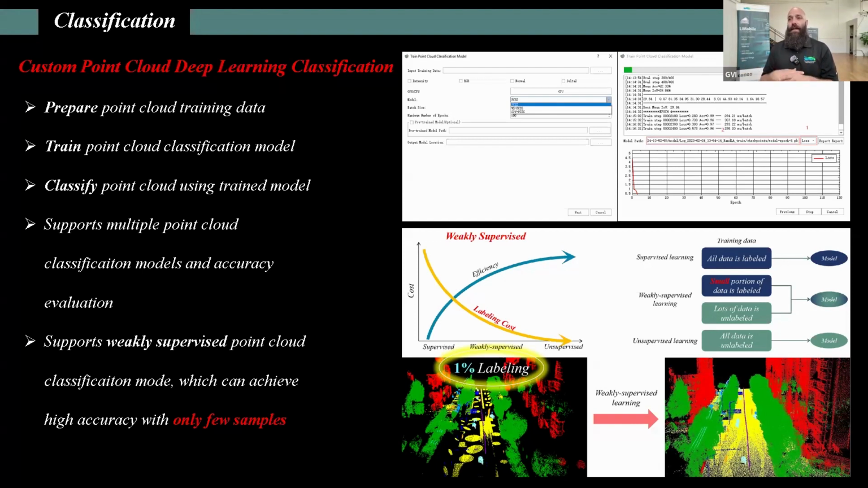There are different types. In terms of the actual processing, when it comes to our deep learning, we have a weakly supervised point cloud classification mode and a fully supervised classification. The difference between the two, as shown in this image, is that weak supervision only requires a 1% labeling effort of the point cloud itself in order to get high quality results of around 80+%.